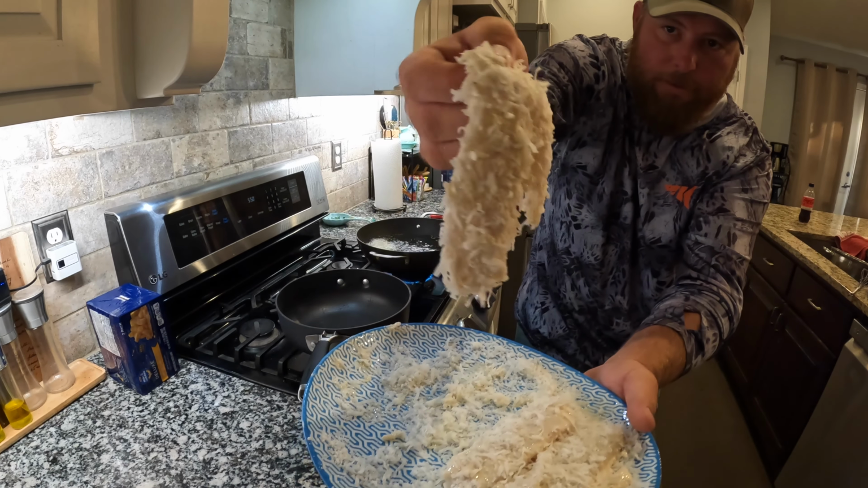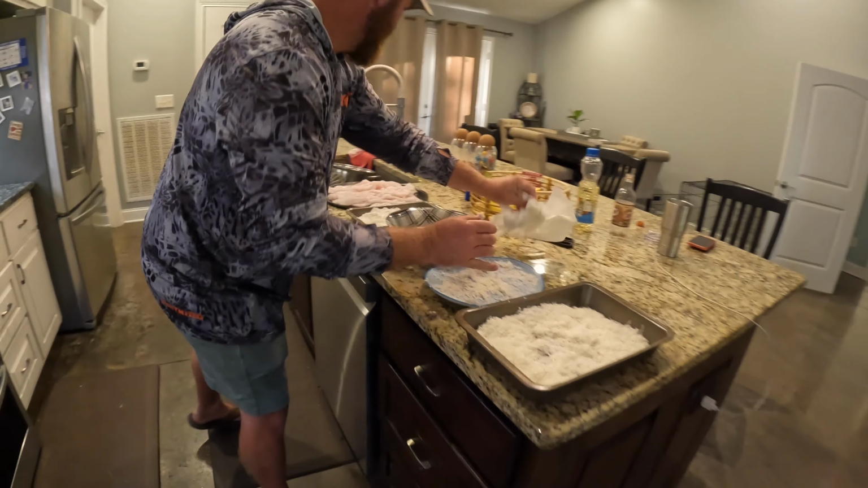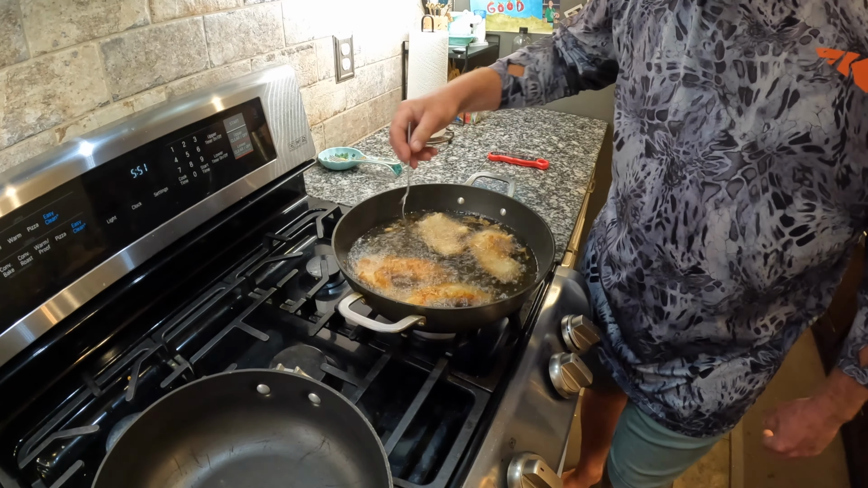Check that fillet out. This is one of my absolute favorite recipes. I don't care if you're doing crappie or shrimp. Absolutely delicious. Wait till you guys see how these come out of this oil. While those are browning up, we're gonna go with another batch. Look at the color on these.